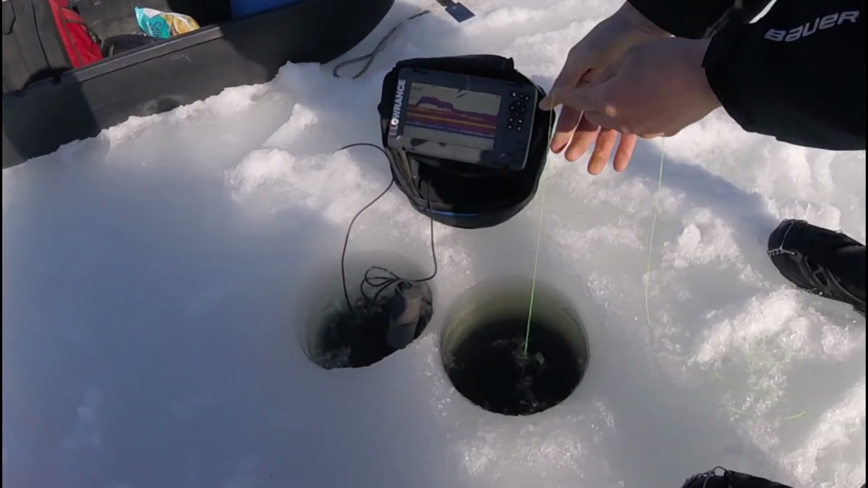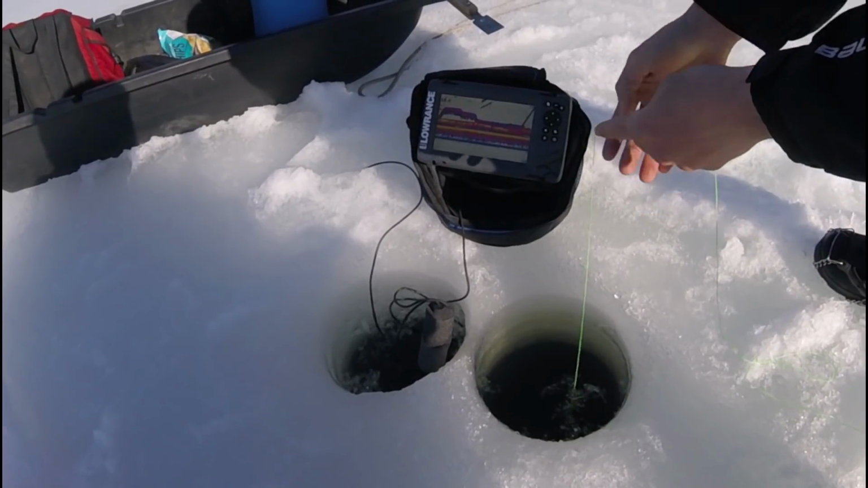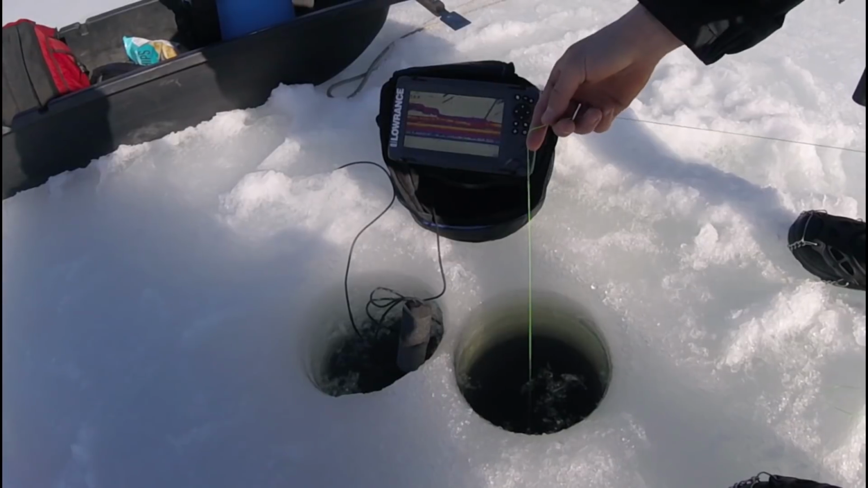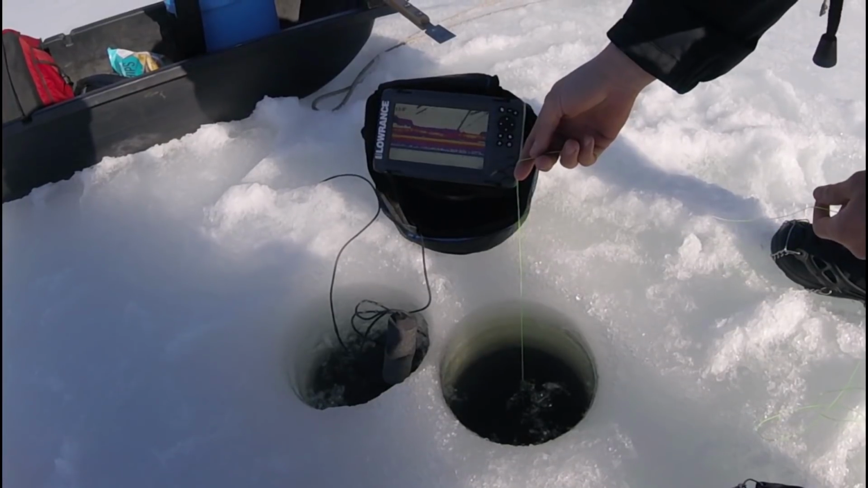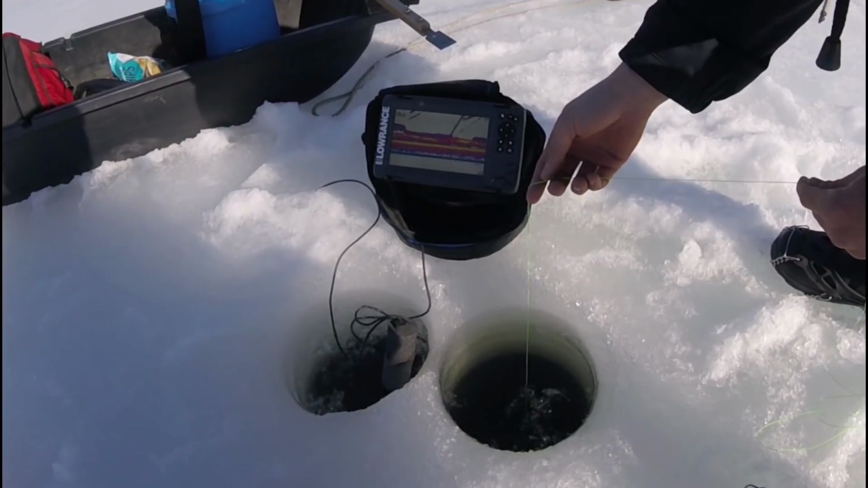Dude, he just grabbed it. Oh my god. Is he on? No. Why is that going? That's your line. He just smoked it again. He must have bumped it hard enough to move your line. Yeah. That's exactly what happened. Oh my god.